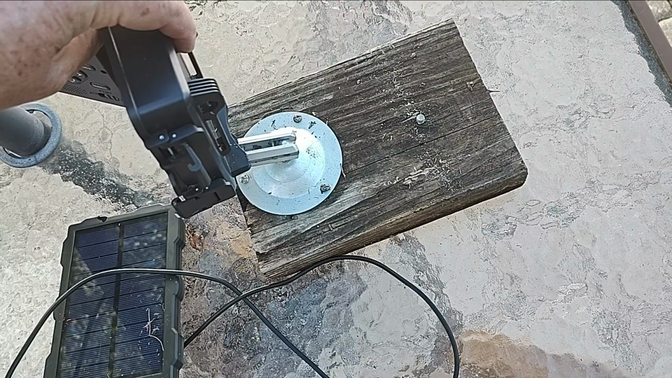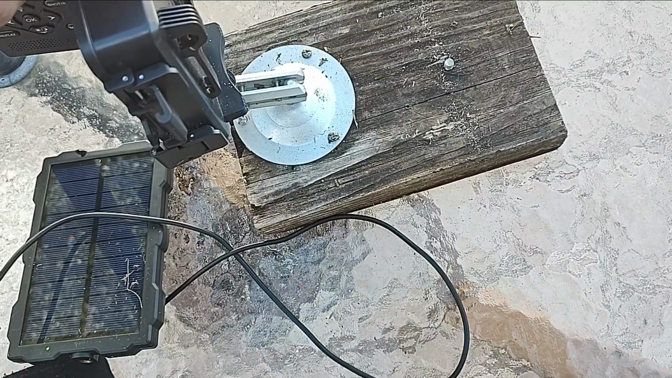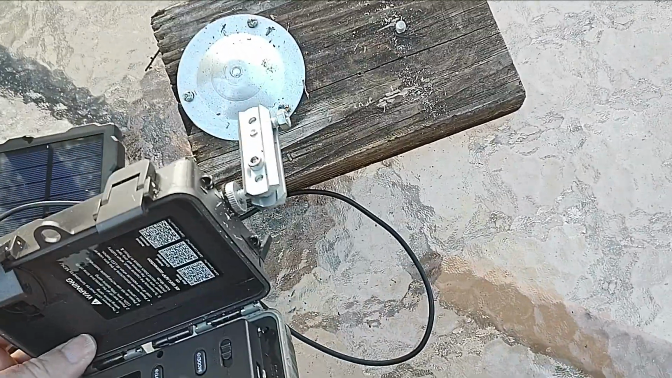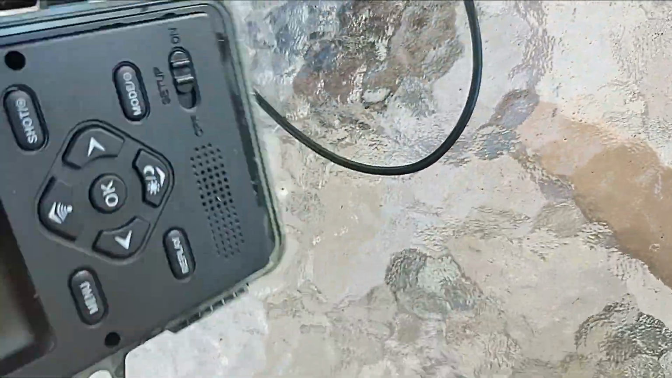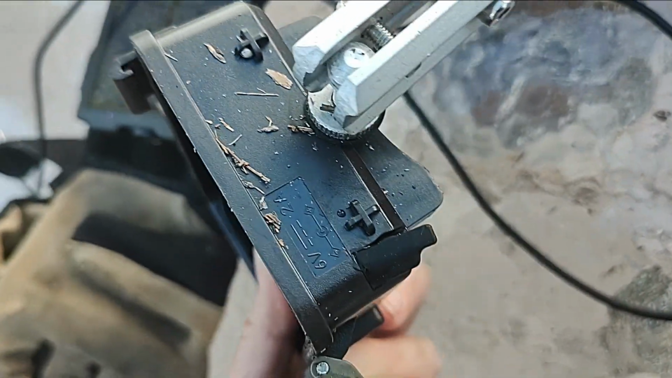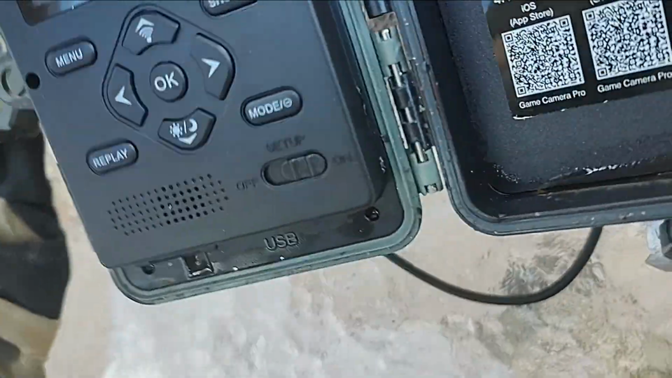The good news is the camera didn't bend backwards, but because it was so thoroughly attached on this aluminum post, it looks like something just ripped it off this way and snapped off the 1/4-inch aluminum nut and screw. And you can see the water coming out of the camera because the camera was basically upside down at that point, and the power cord was in there. So an upside down trail camera is going to get water in it.